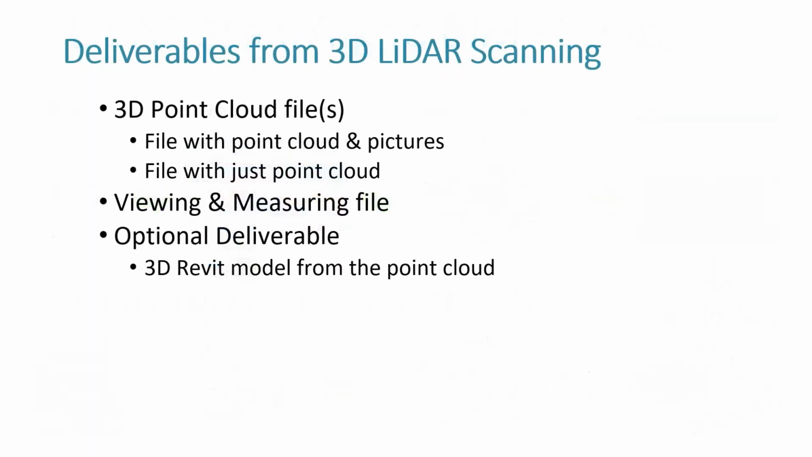So when customers or potential customers are talking to us, they always ask, well, what do I get? If I hire you, what are the things? Multiple types of classification.